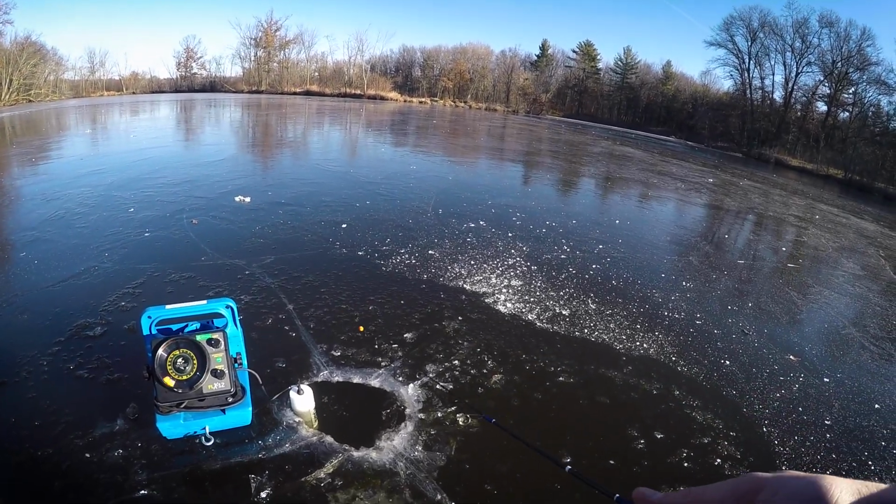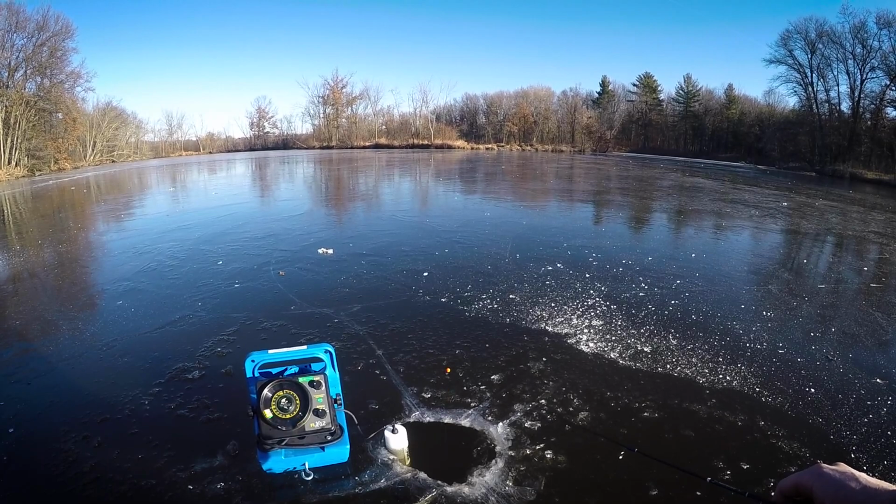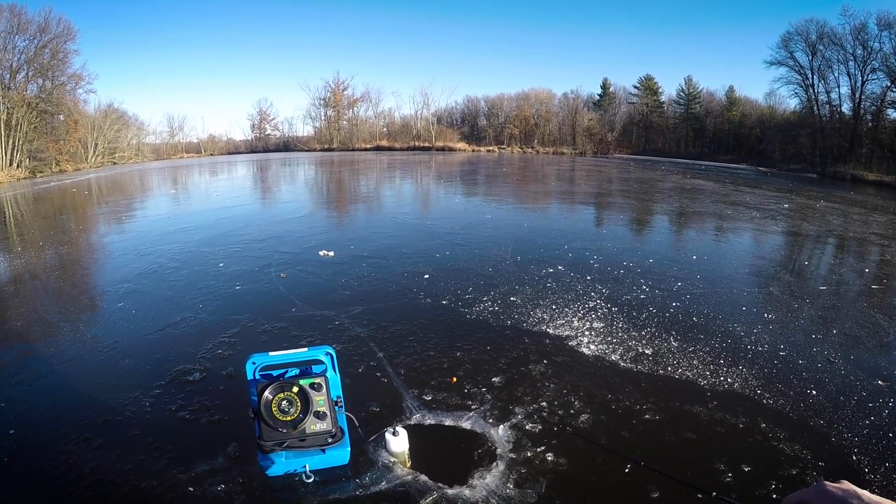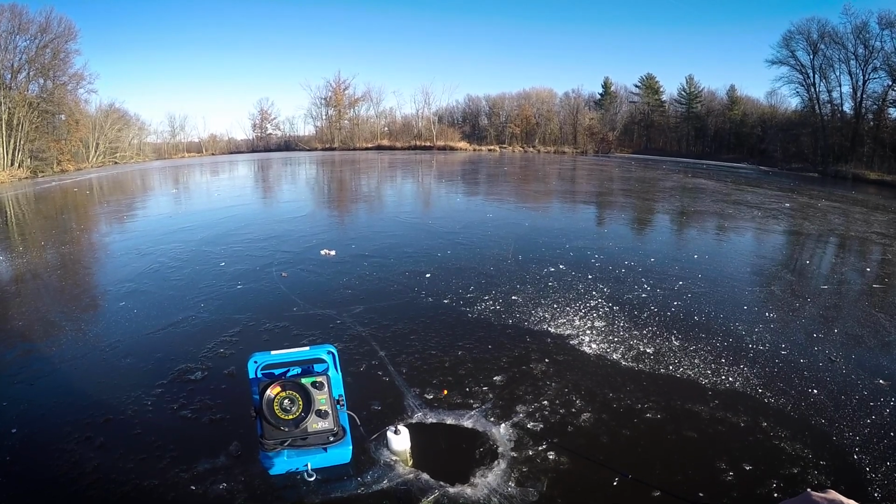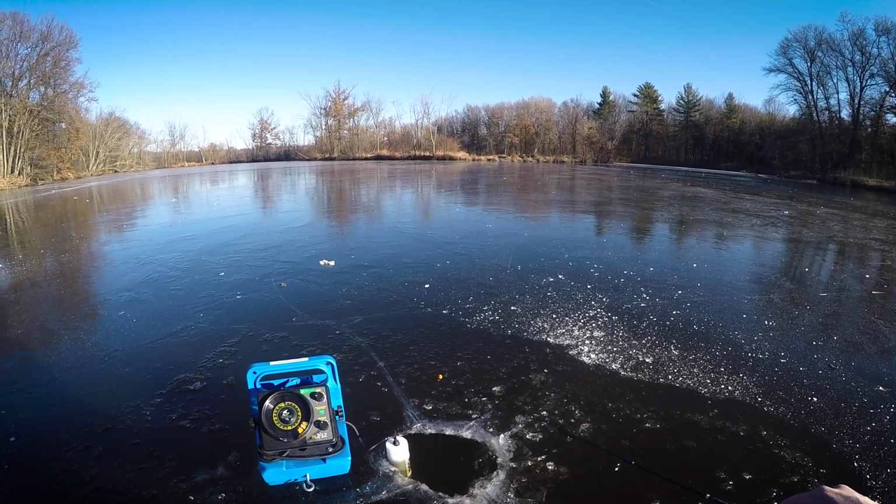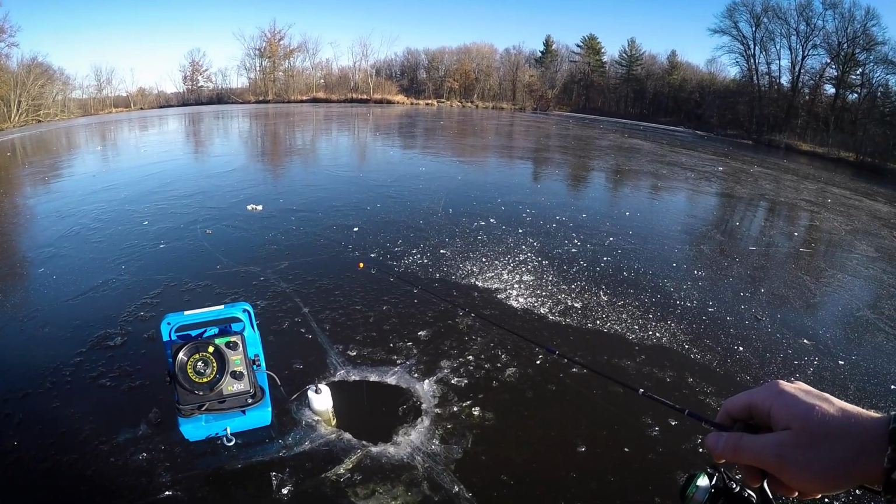Nice mark down at 6 feet. I'm going to drop down and see what that is real quick. Whatever that was, it was interested. Came right up to my bait and didn't like it. We've got two nice marks on bottom right now. I'm going to try and raise one up. They are nice solid red marks, guys. I bet you these are big bluegills.